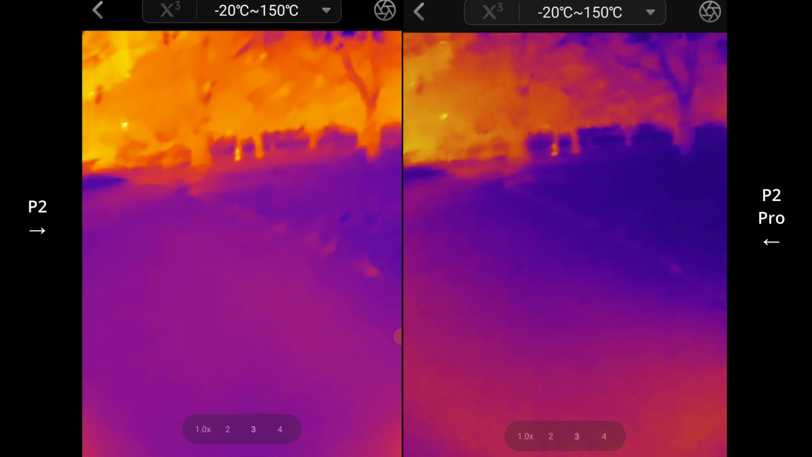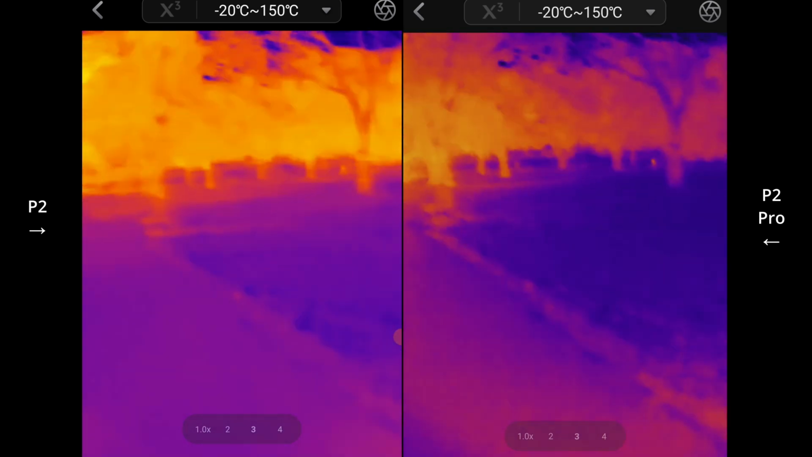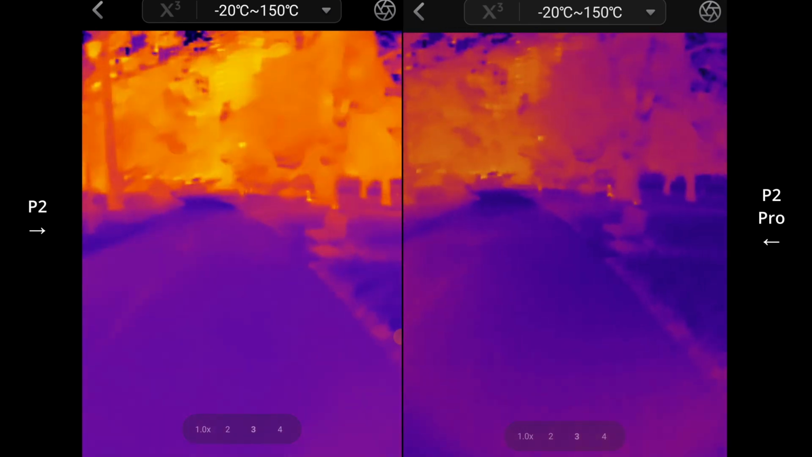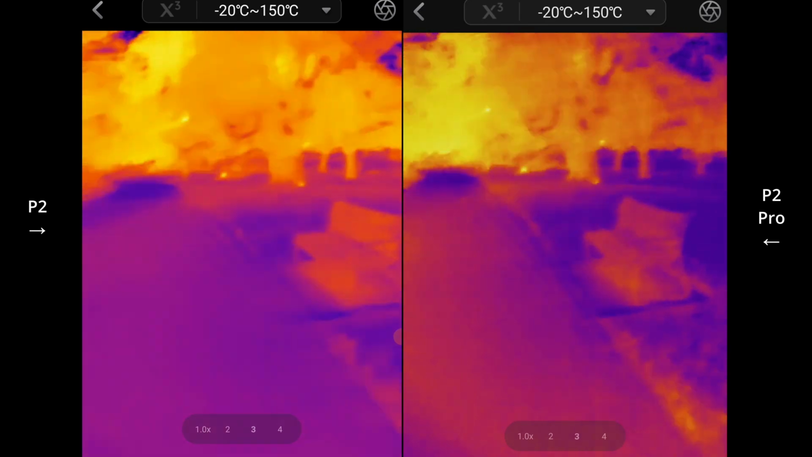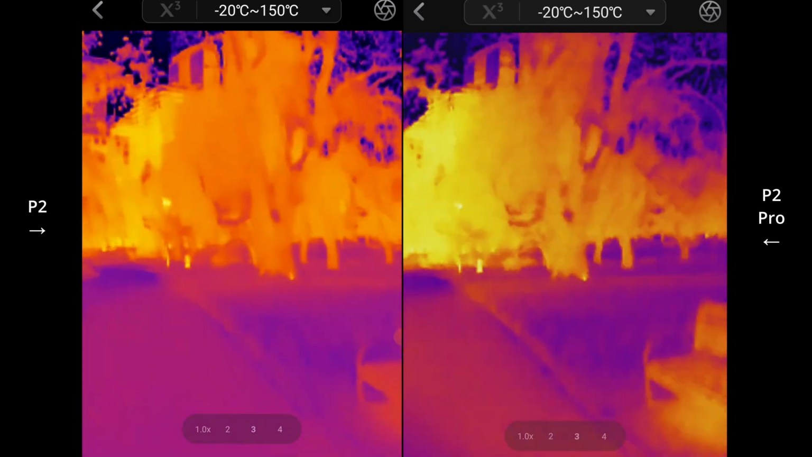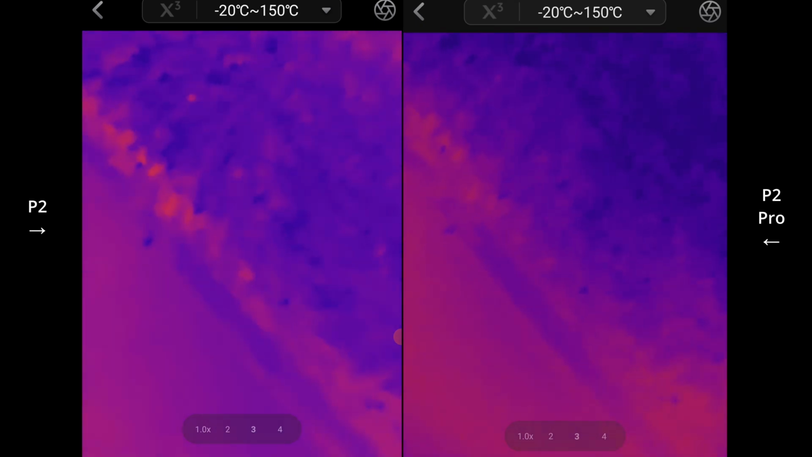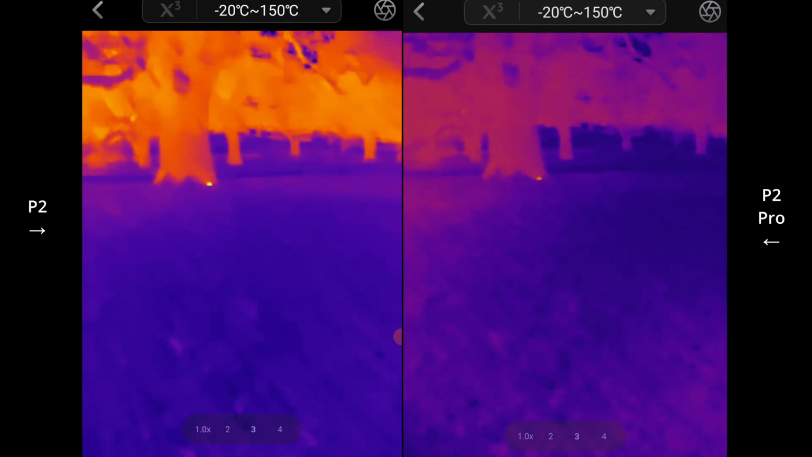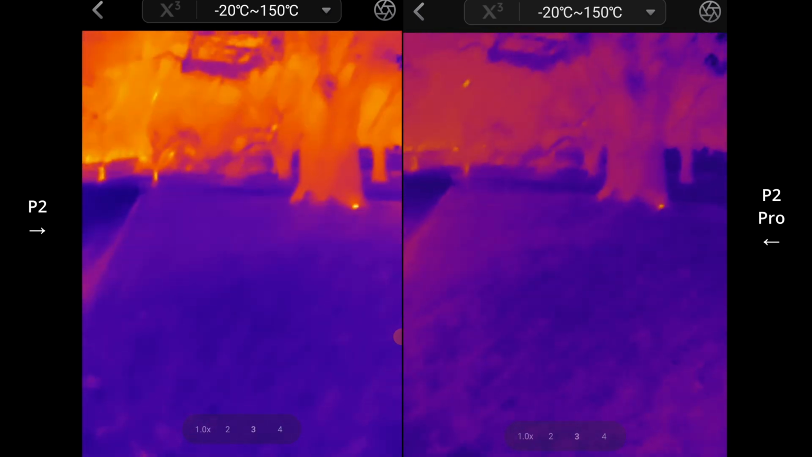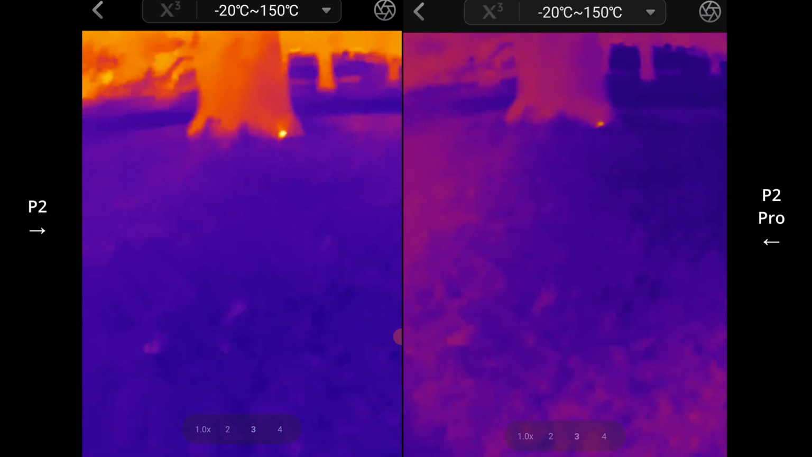Look, I'm convinced if you can dish out the extra cash, I'd get the P2 Pro. It just seems to have maybe a little edge, but of course you get that macro lens, which then transforms it into something you can use up close as well.